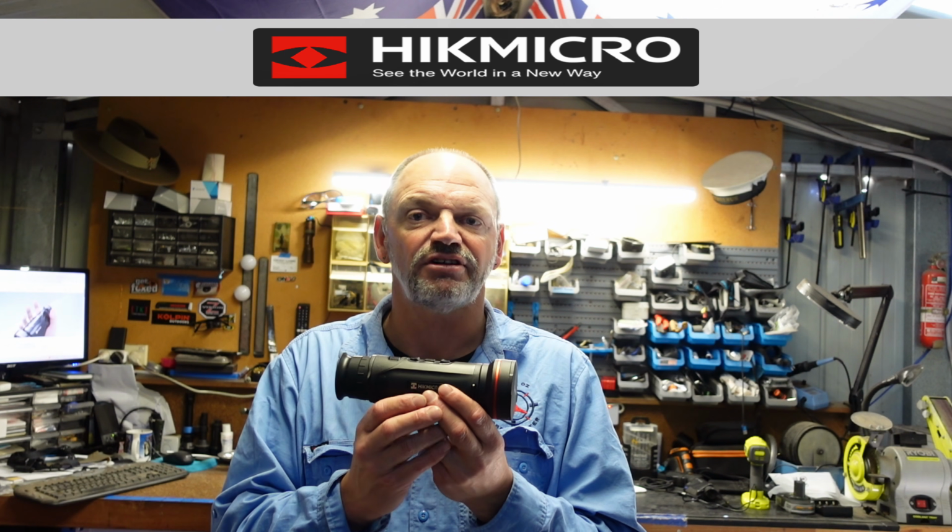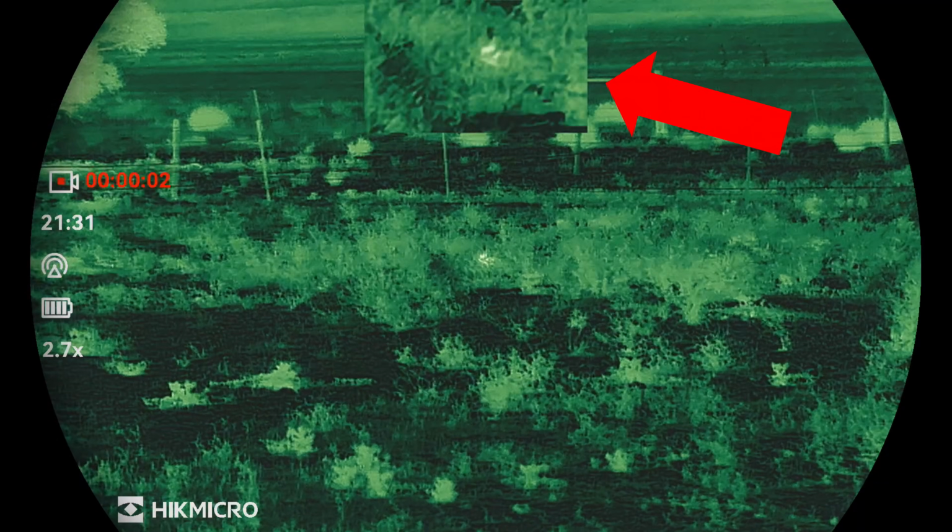It also is available to put a picture-in-picture screen, so you'll have your main magnification on the overall screen, and in the center top section of your viewfinder, it'll have a small box which is zoomed in to a higher level magnification.